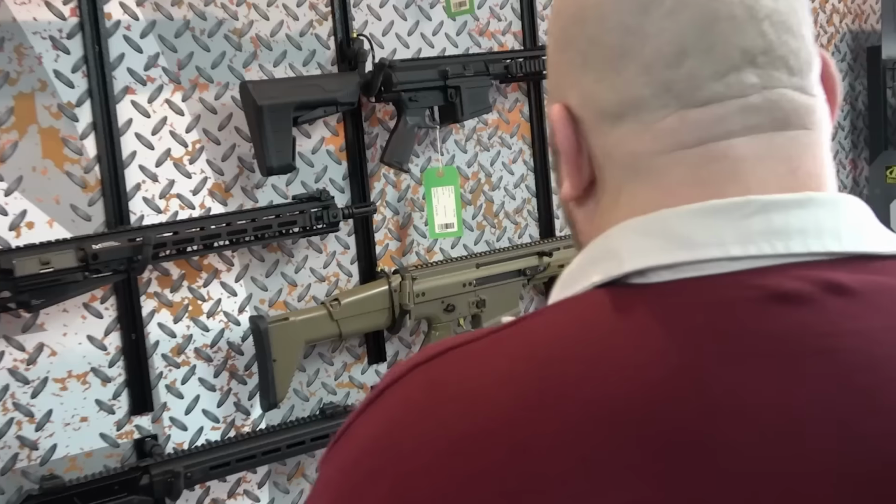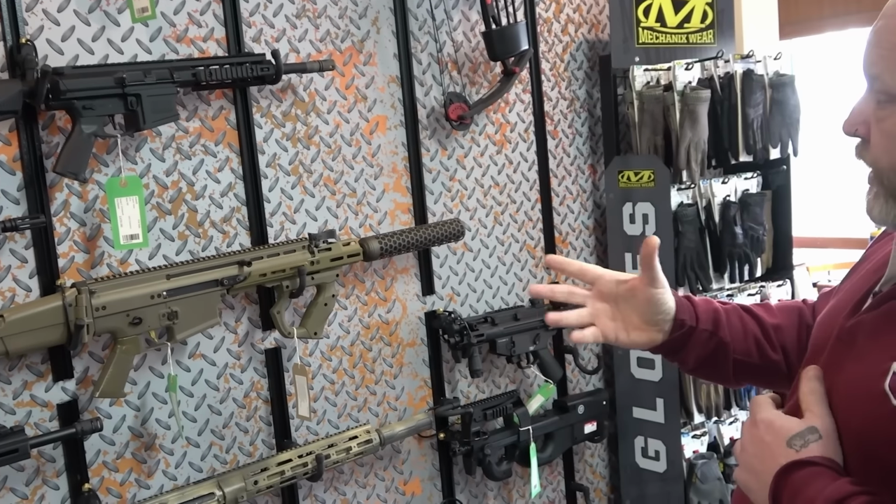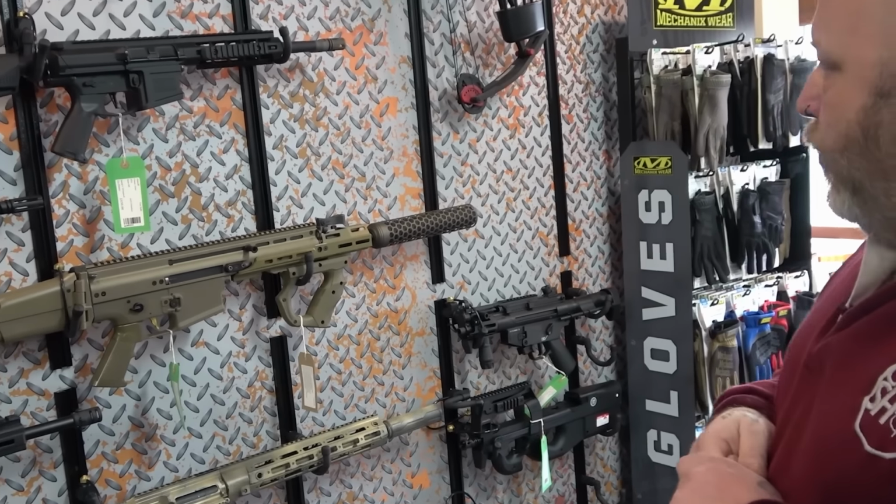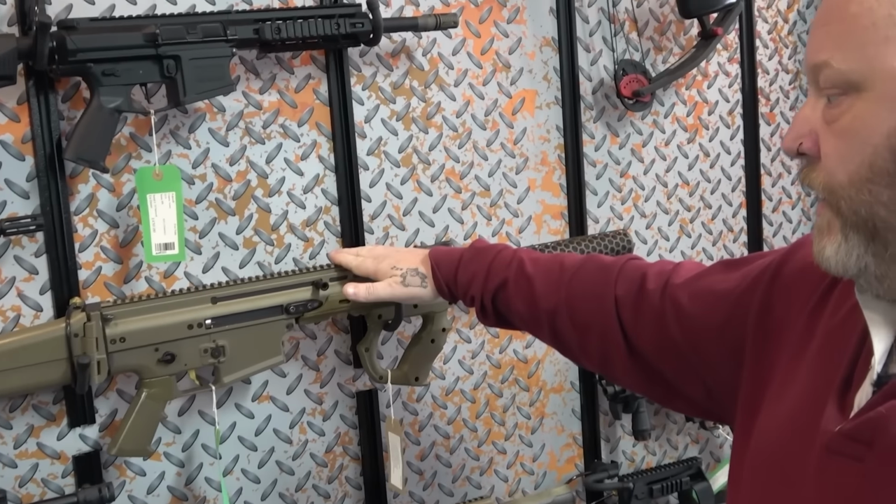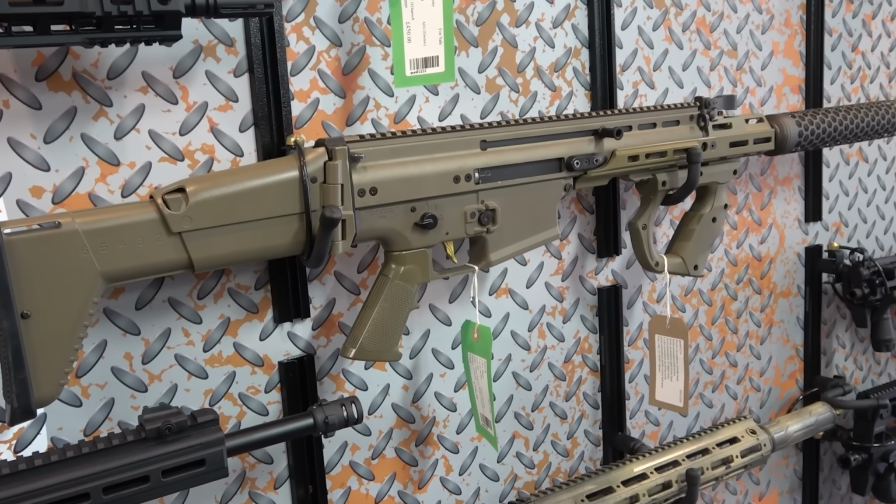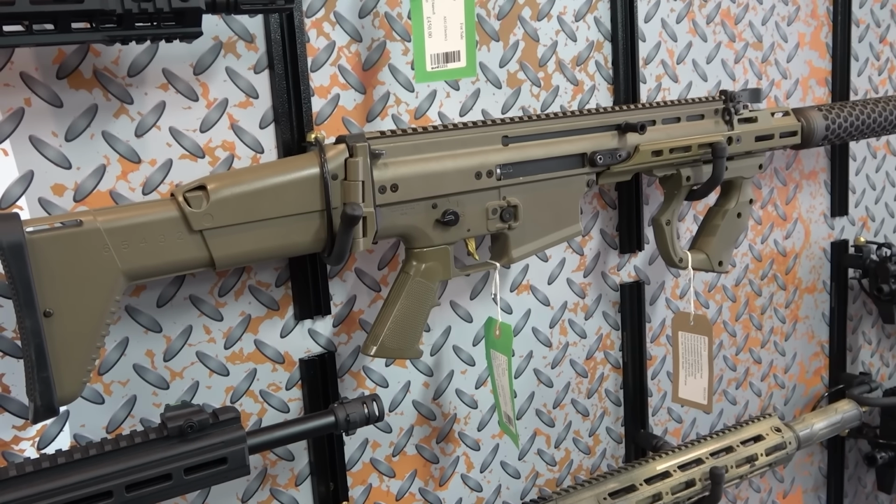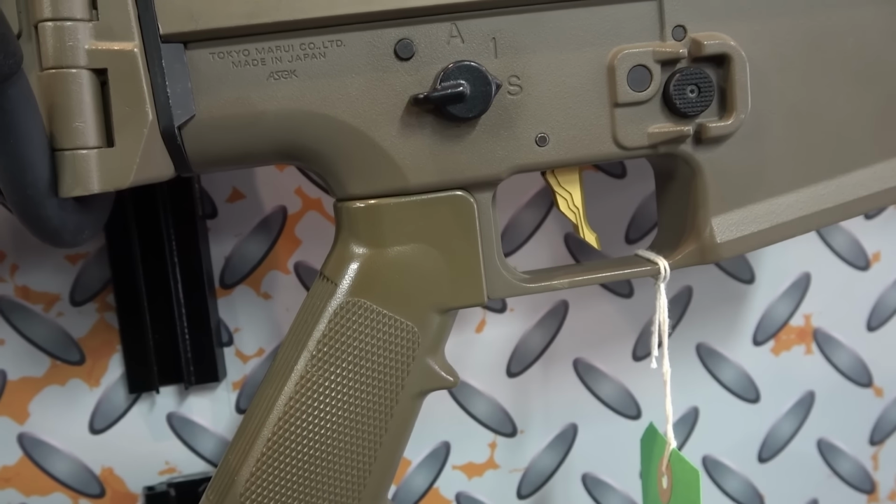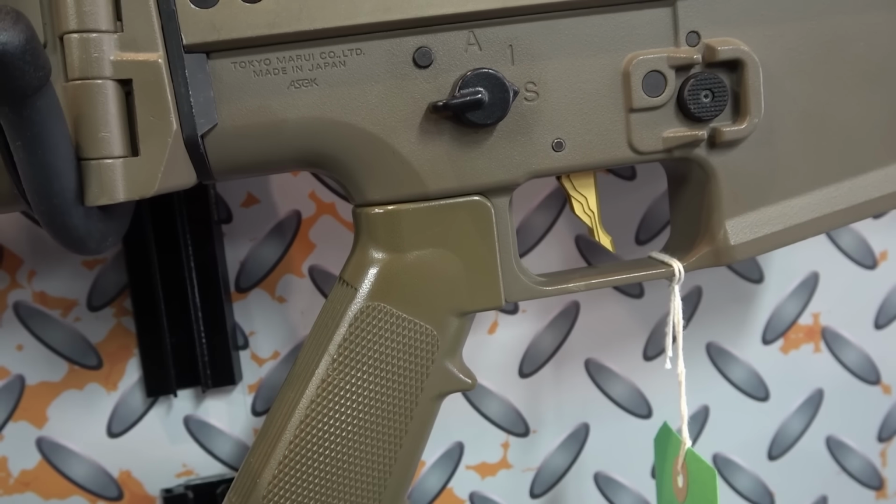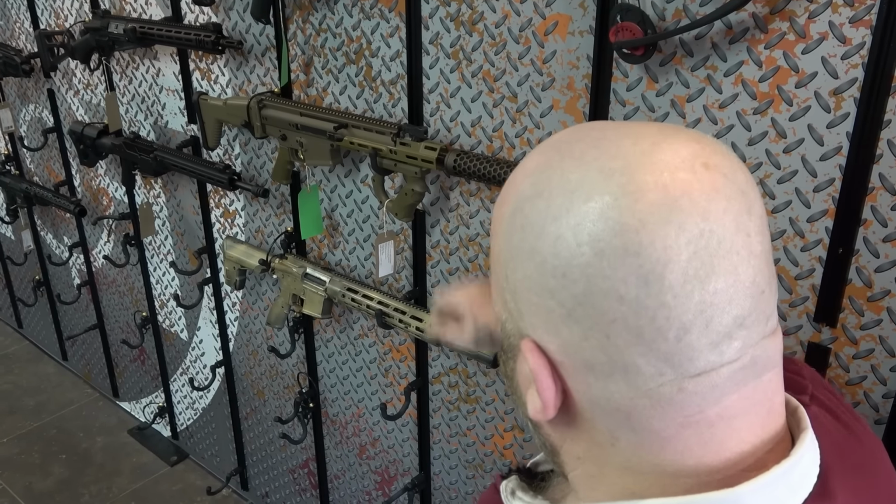We've got some nice mixture between brand new ones and some pre-owned highly spec'd weaponry. So we do have this one, which is a pre-owned trade-in. This is a Scar H by Tokyo Marui. The person who had this one decided they wanted the very best of distance, of weight, of accuracy for the style of airsoft that they wanted to be involved with.